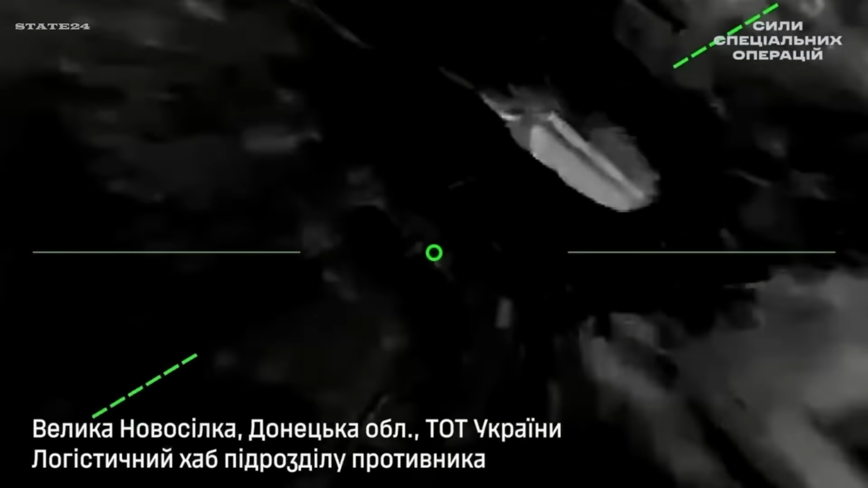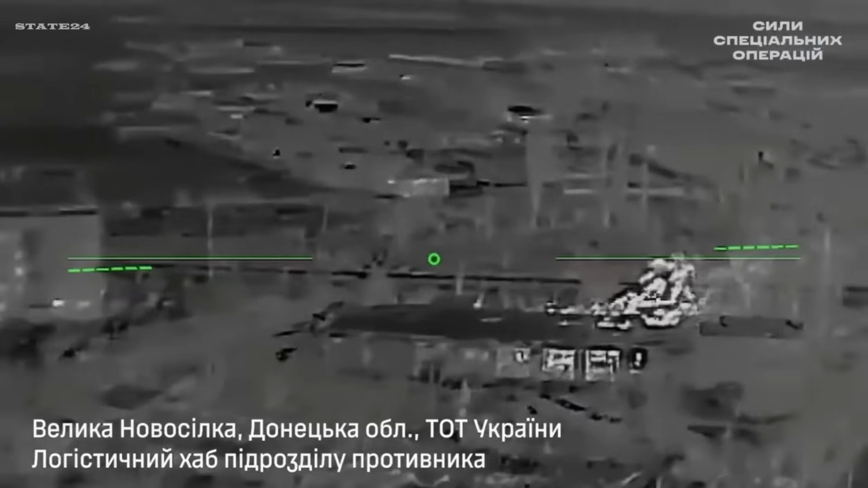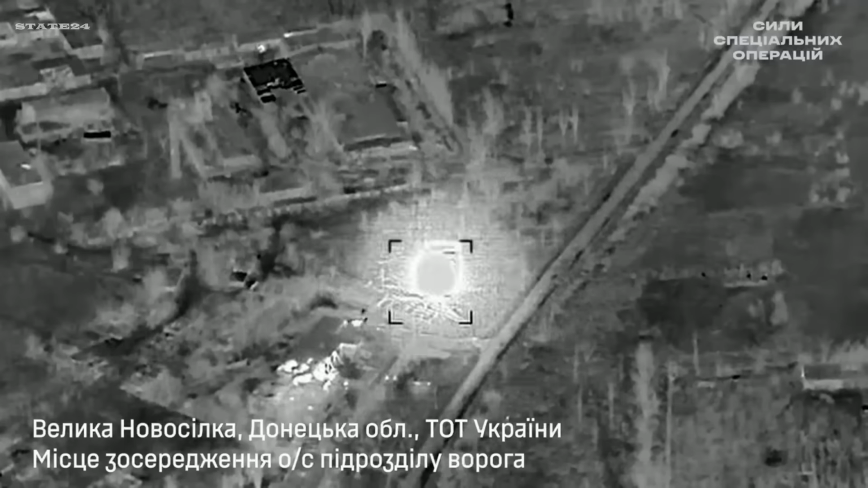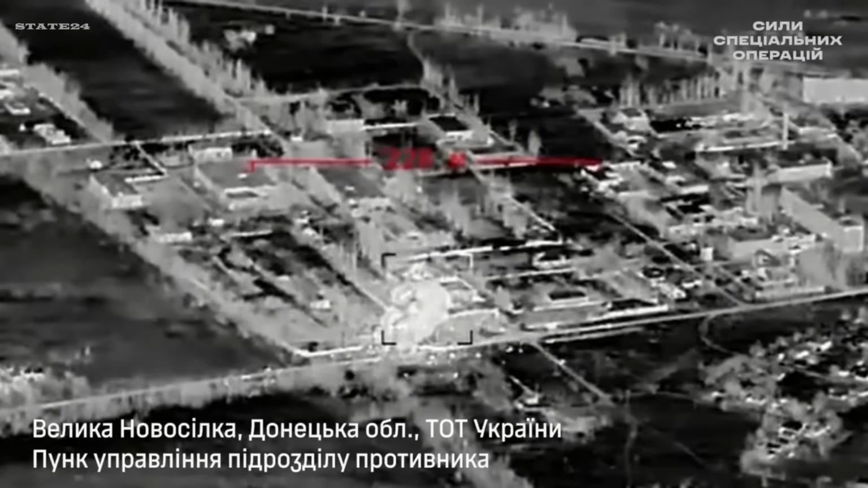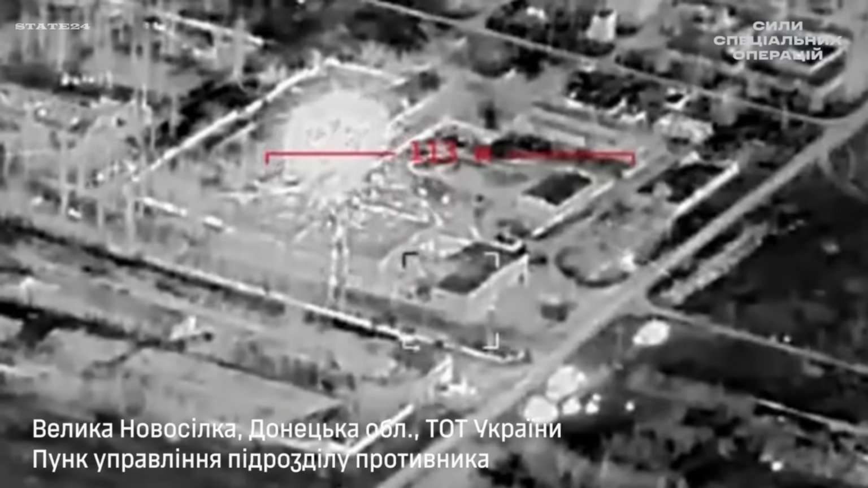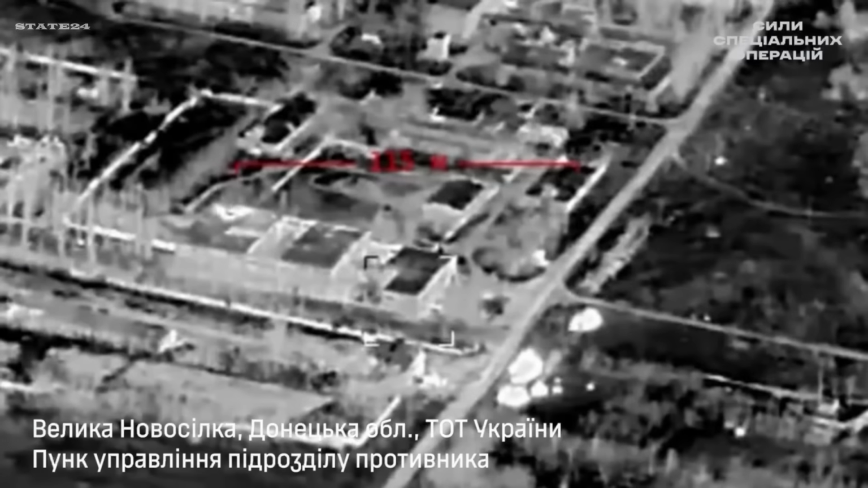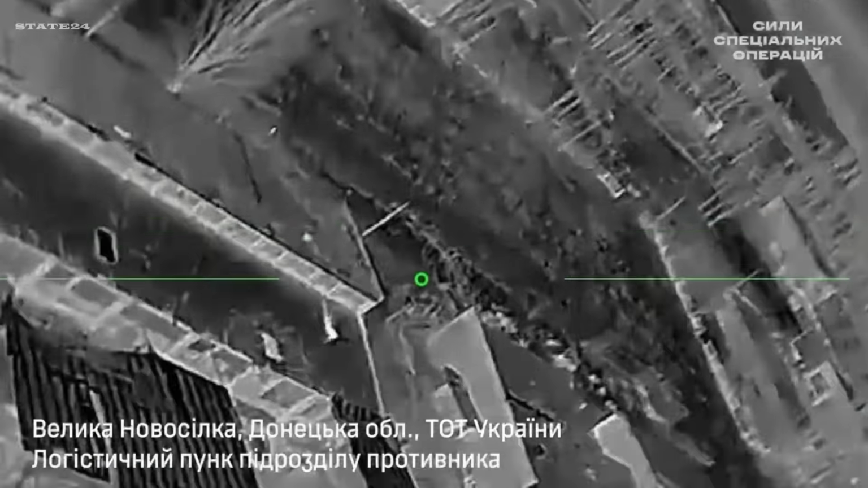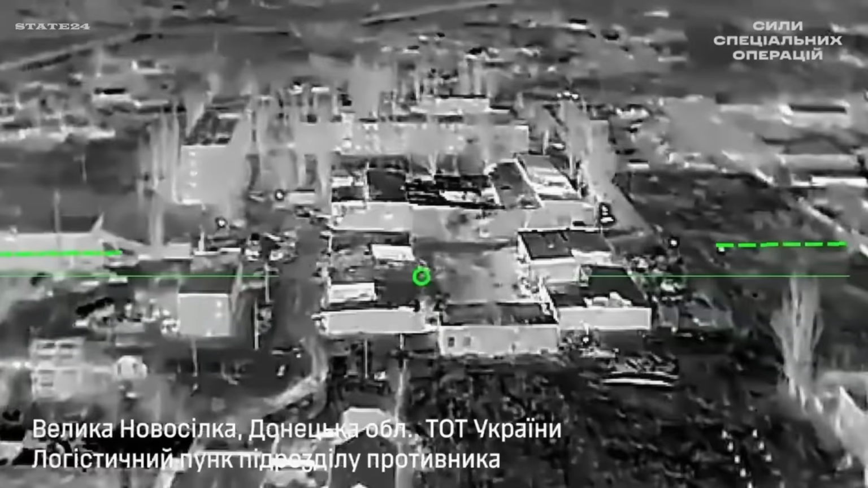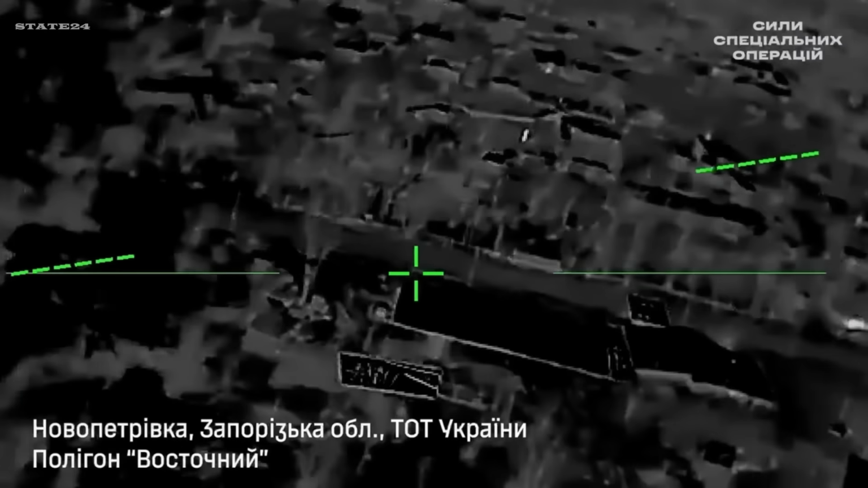What you're watching is the result of a carefully coordinated special operations strike. Ukraine's middle strike units, working alongside resistance members operating inside Russian-held territory, have been running daily strikes against Russian positions in the Donetsk region. And this operation is a clear example of what that looks like in practice. 4 targets hit in and around Velika Novosilka: a logistics hub, a personnel concentration area, a command post, and a secondary logistics point. Then, separately, in Sevastopol, drone operators took out a naval drone base.